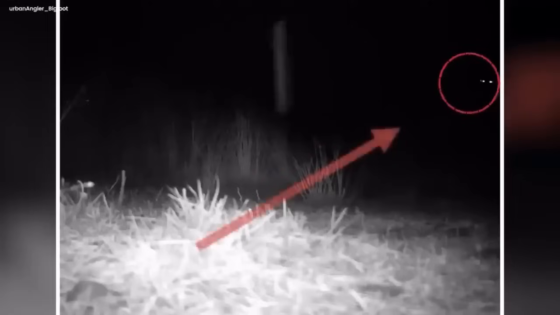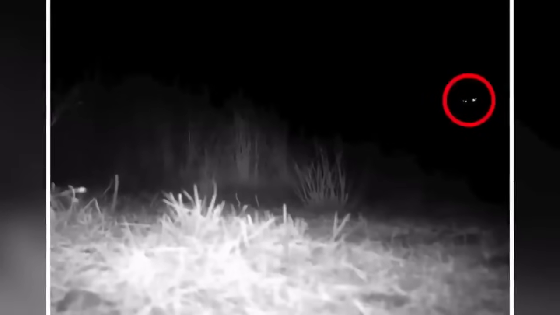A trail cam recording captures a spine-chilling moment of a werewolf lurking behind the bushes. The eerie footage shows the creature's silhouette pacing back and forth before it suddenly stops and looks directly at the camera. Its glowing eyes reflect the light from the camera, and it seems as if the werewolf was aware of its presence being recorded.